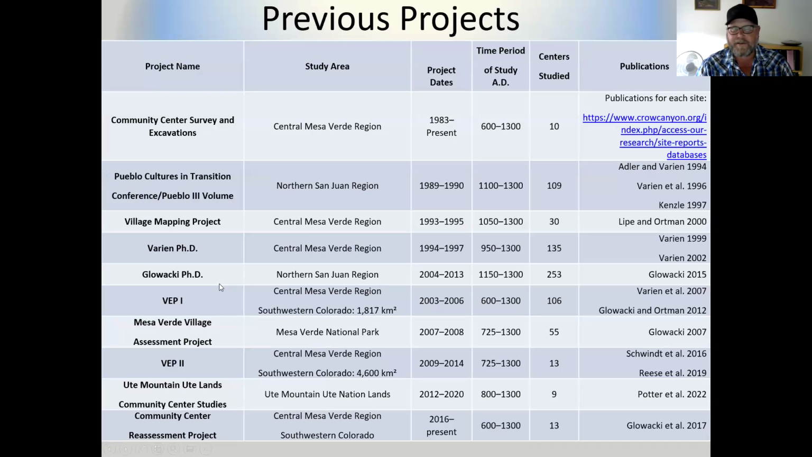So I obviously didn't do all of this work. All of these projects have contributed to our current community center database. And we're really standing on the shoulders of all these folks who are part of these projects, really beginning in 1983, with the Central Mesa Verde region as kind of the community center surveys.